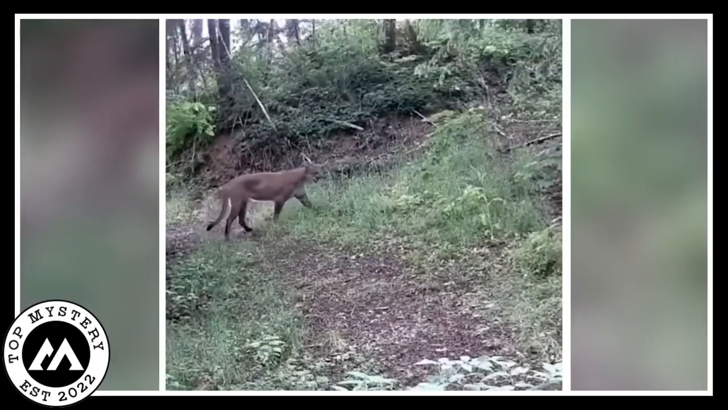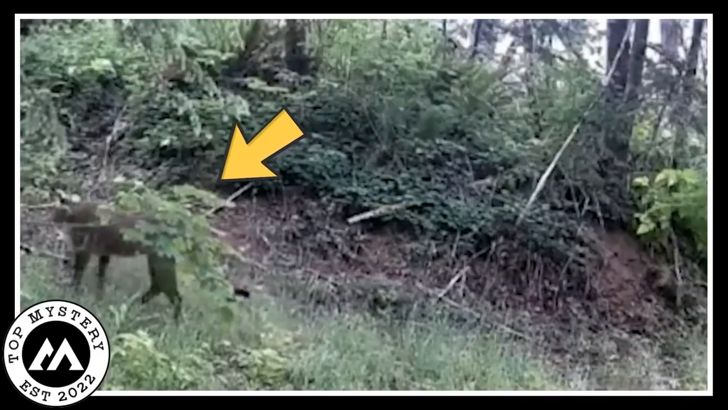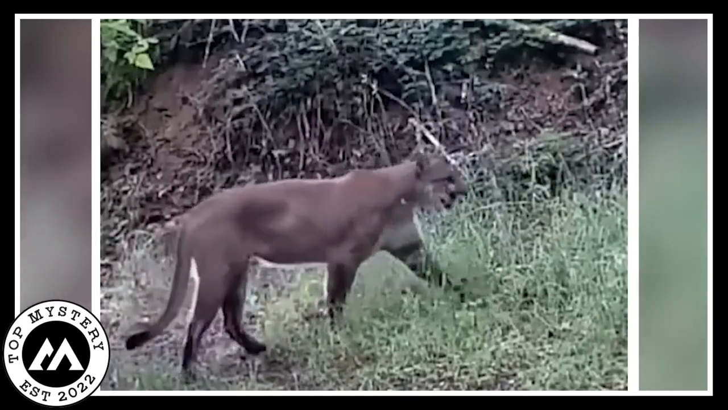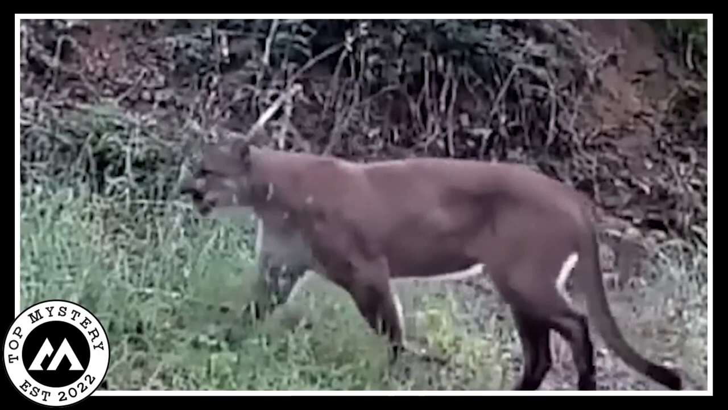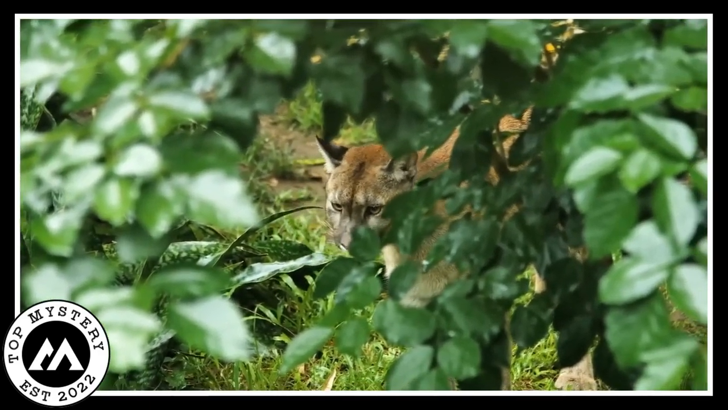Local cougar. There's a local cougar making a star appearance on a trail camera. The camera doesn't miss a beat, capturing every step of this feline prowler. You can practically feel the suspense watching it. This big cat owning the night, lurking around like it's got some secret mission. It's like nature's own action movie, starring the local cougar as the main character.